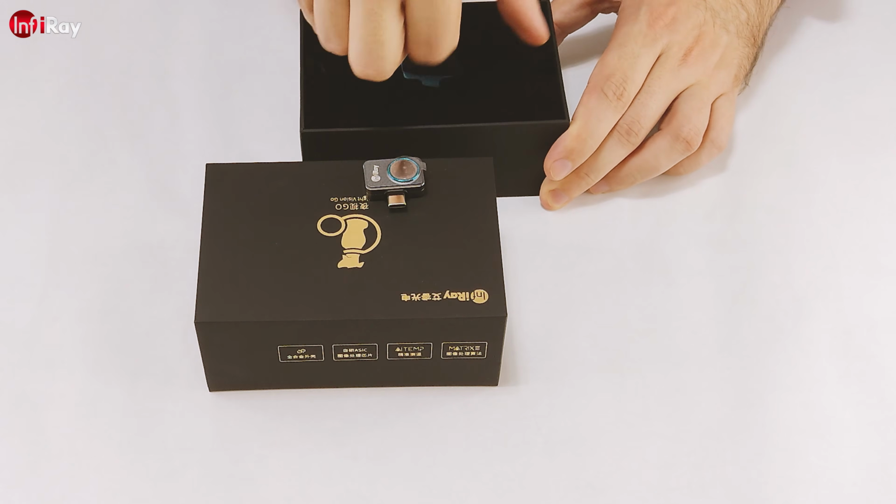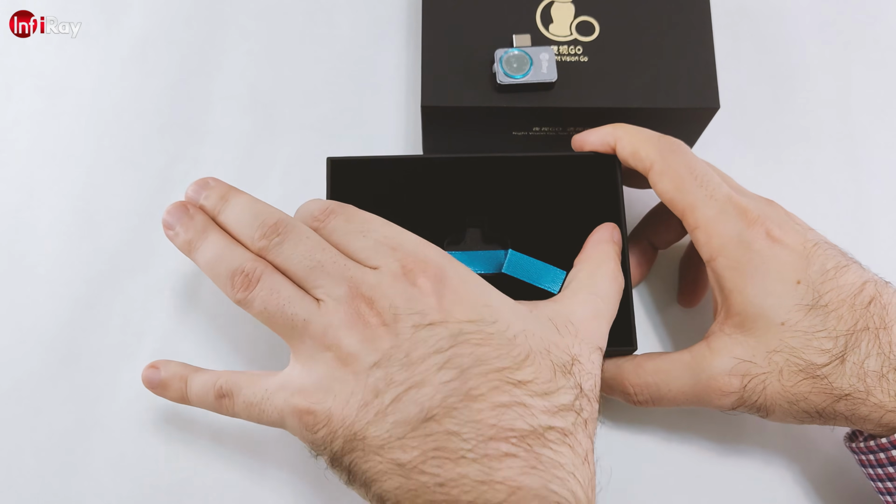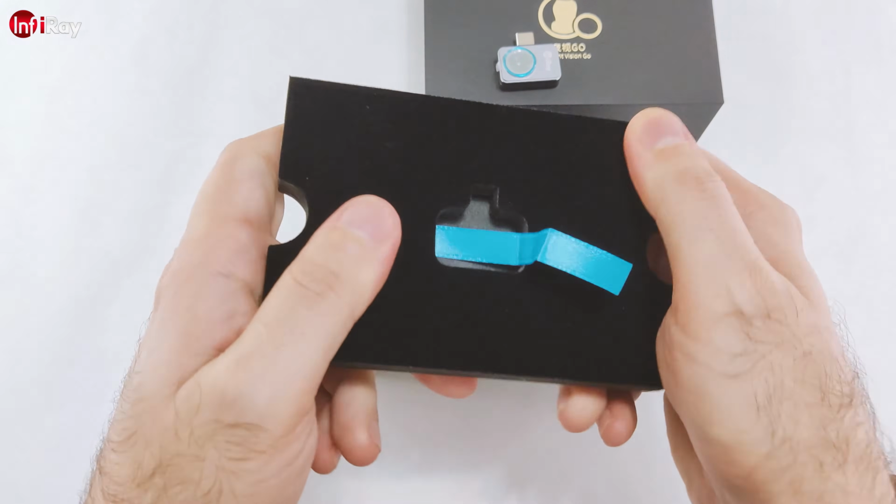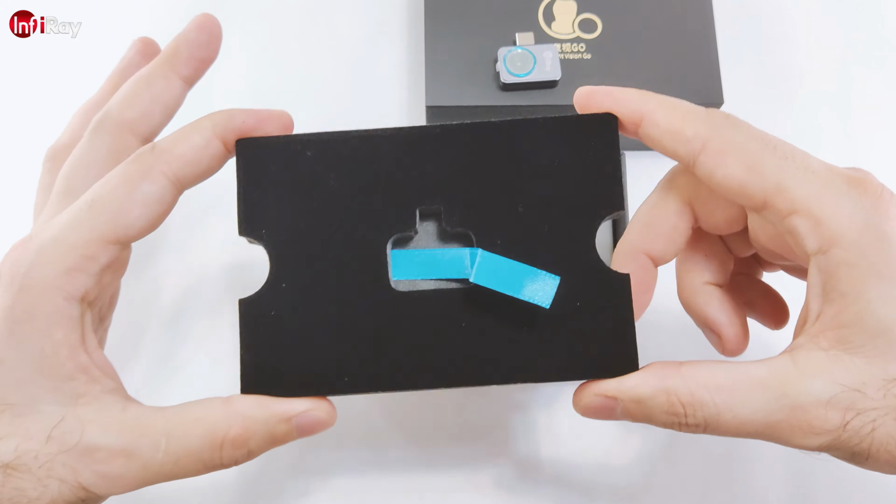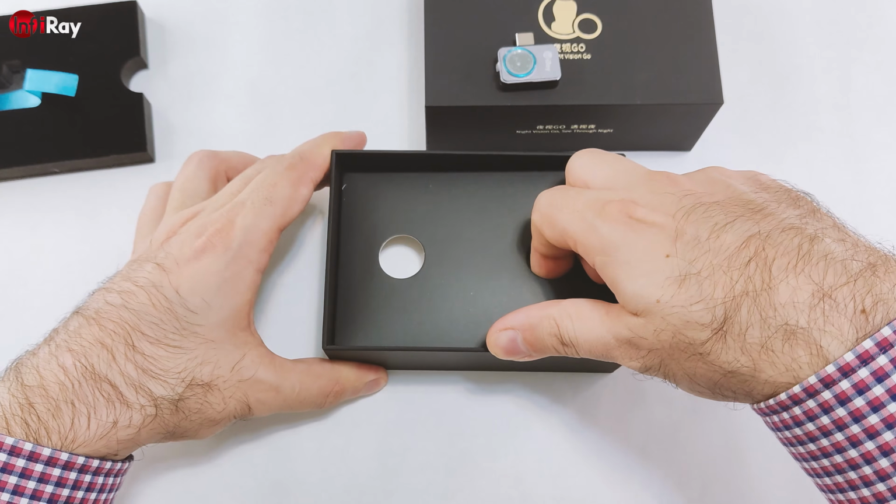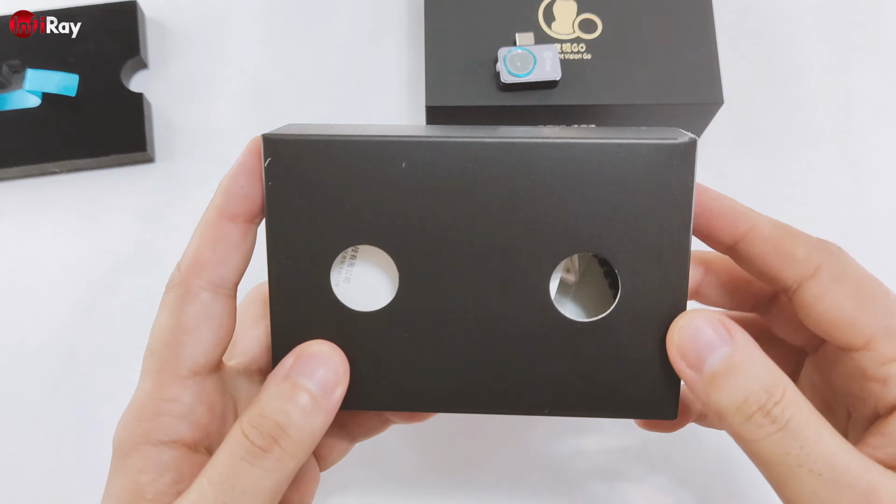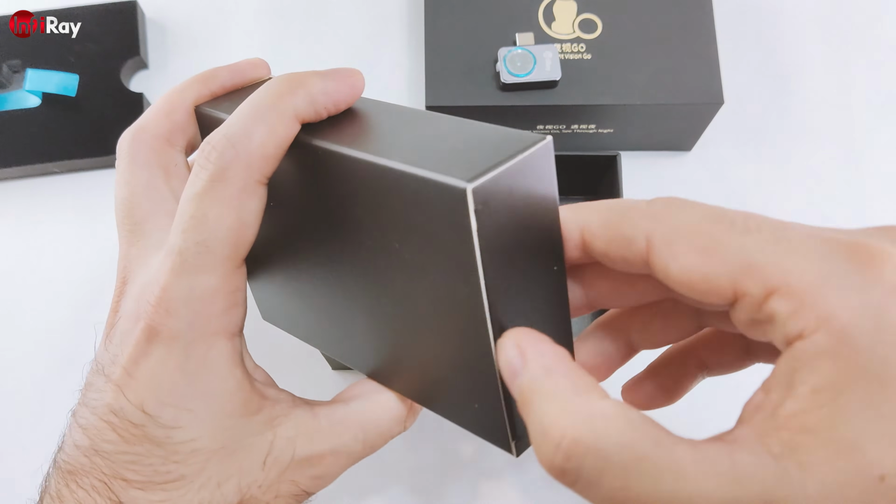Inside the box you have two holes for the fingers, so you can easily open this and remove this sponge. It's very well protected, so you can be sure that during transportation this unit will not be damaged, no matter how much they throw it. Let's remove this accessory compartment here. It comes much nicer packaged with this box than in the old one.